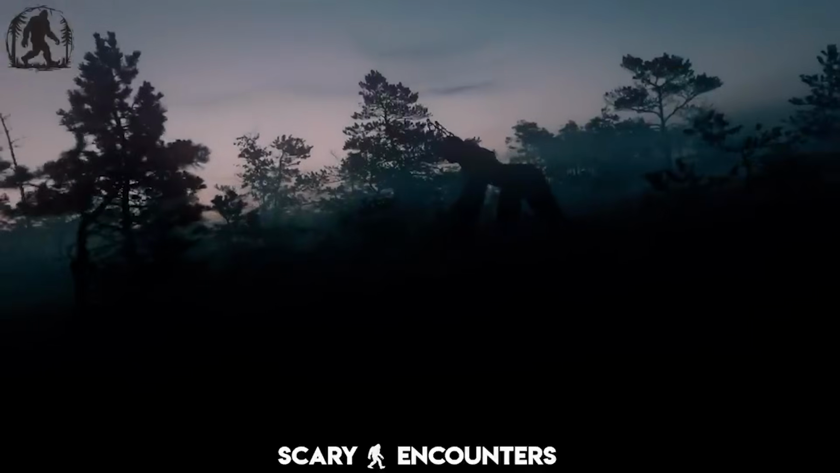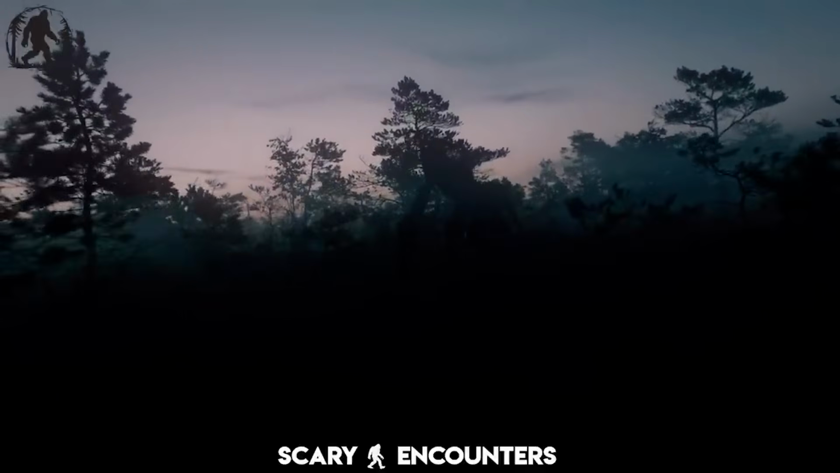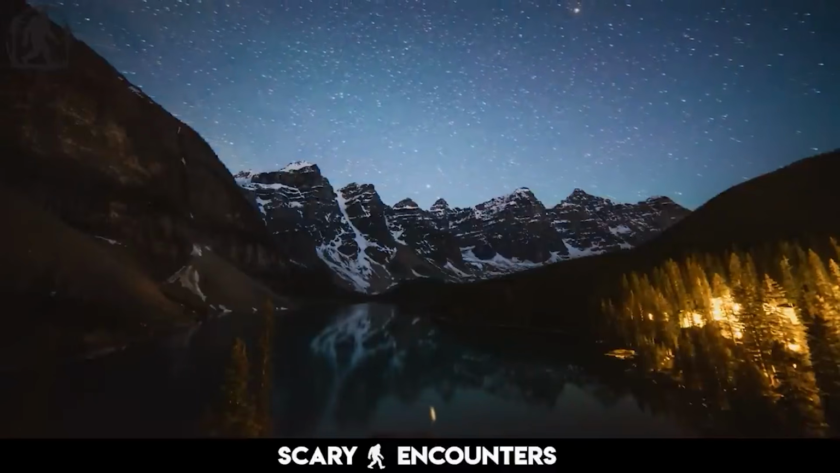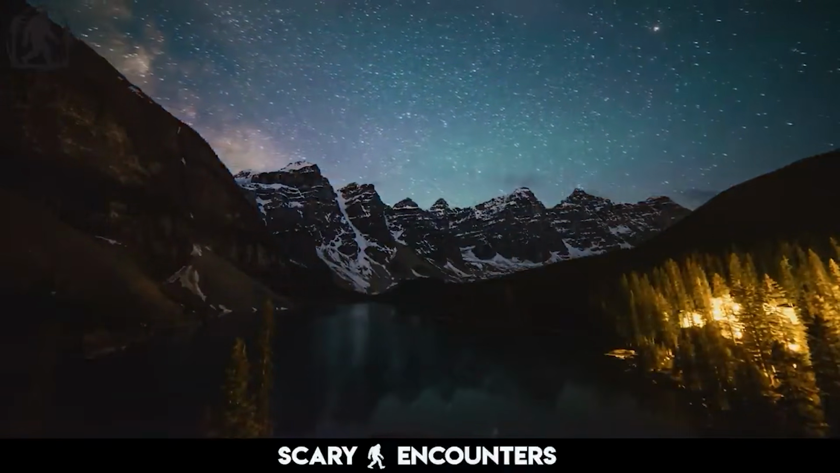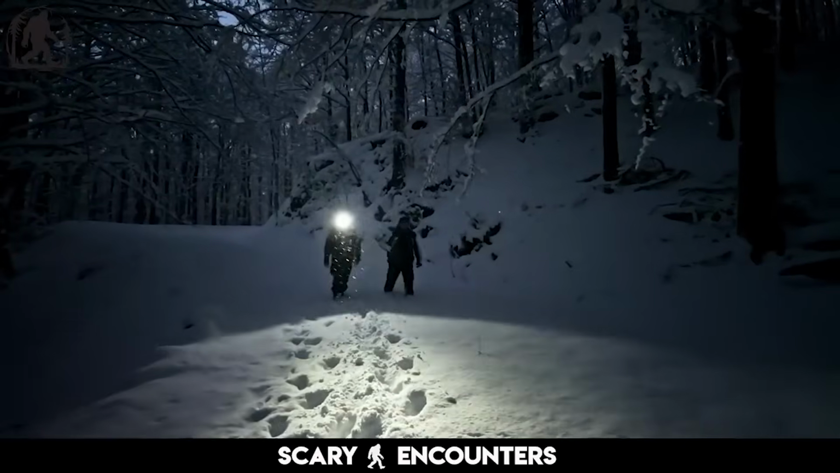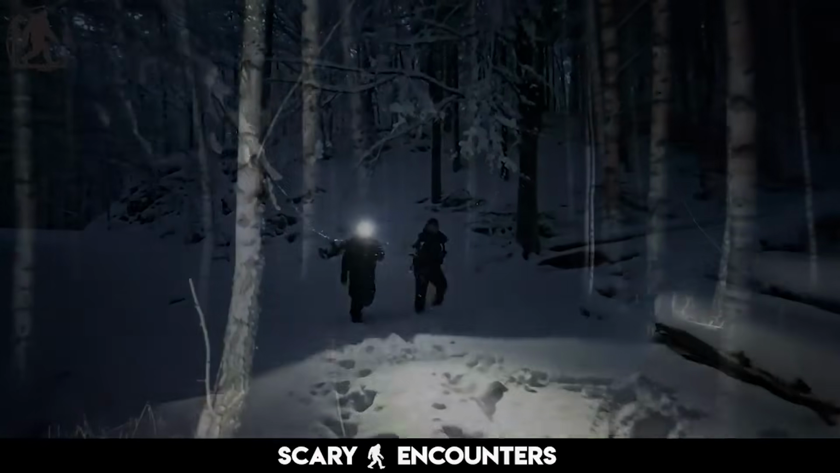The night is filled with tension as he presses forward, carefully navigating through snow-covered terrain. The goal is simple: leave offerings of apples and bananas in hopes of enticing something to interact. With a fresh snowfall blanketing the forest, any movement will leave tracks, making this the perfect opportunity to gather new evidence.